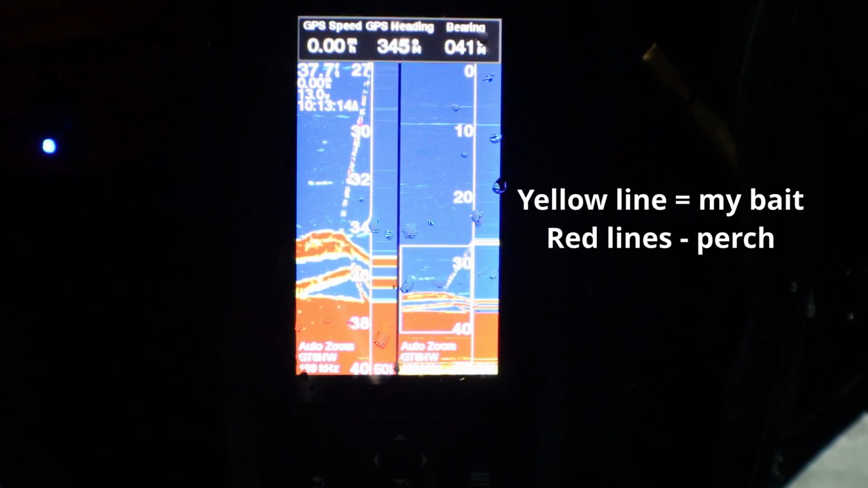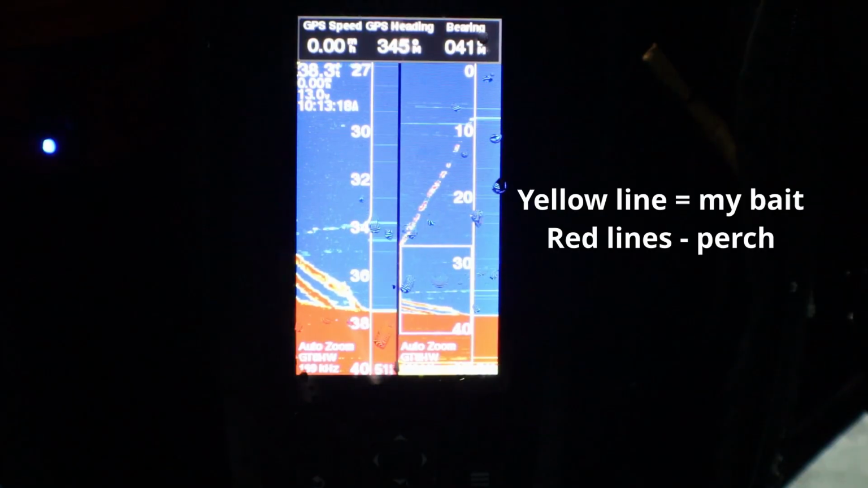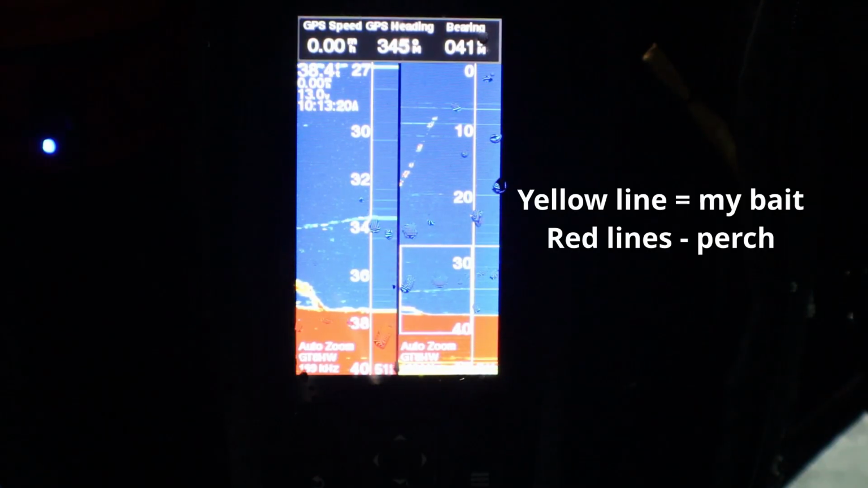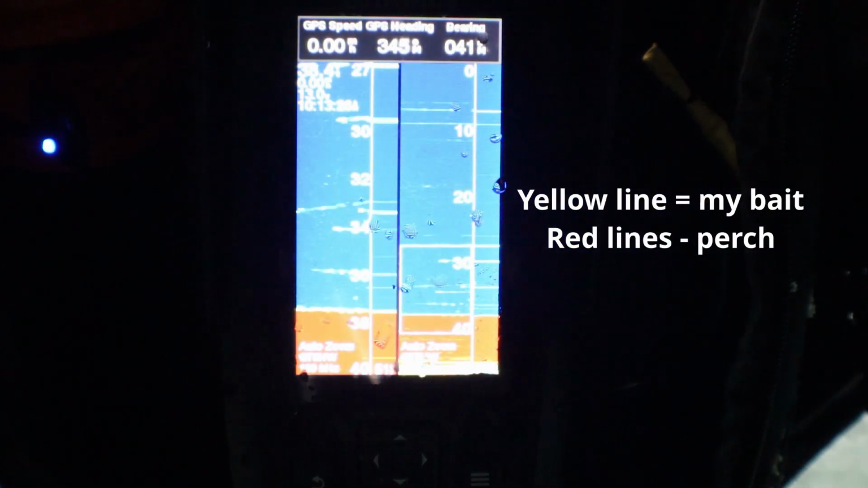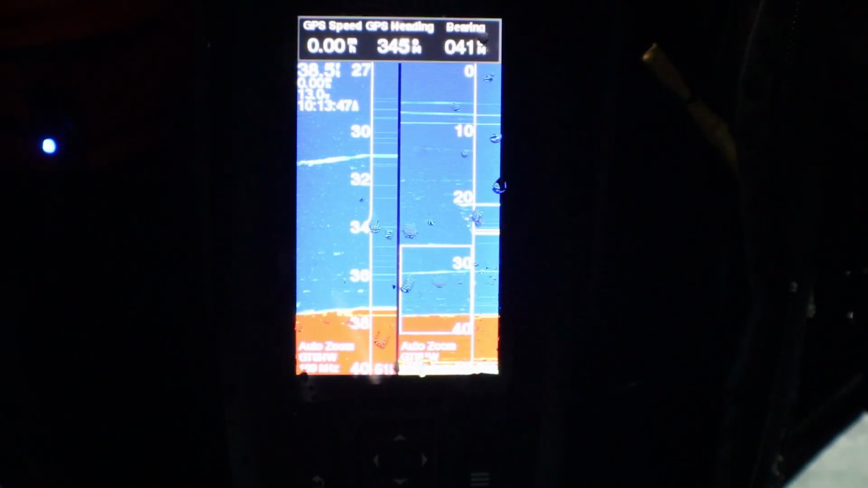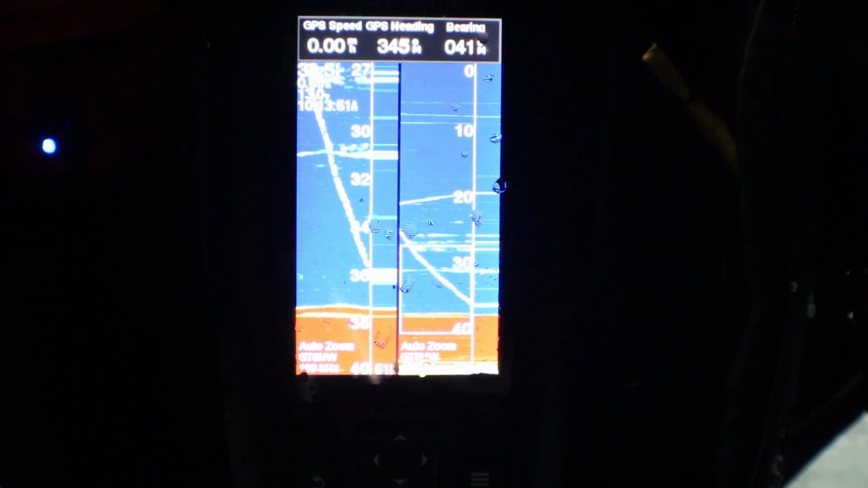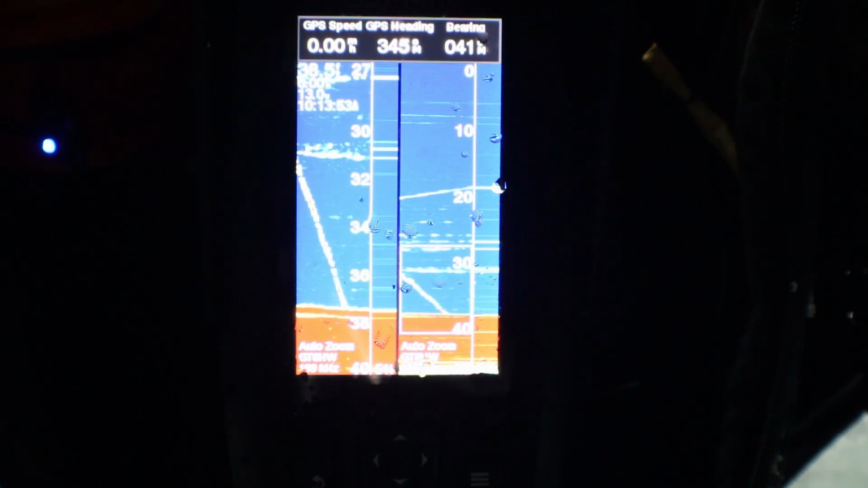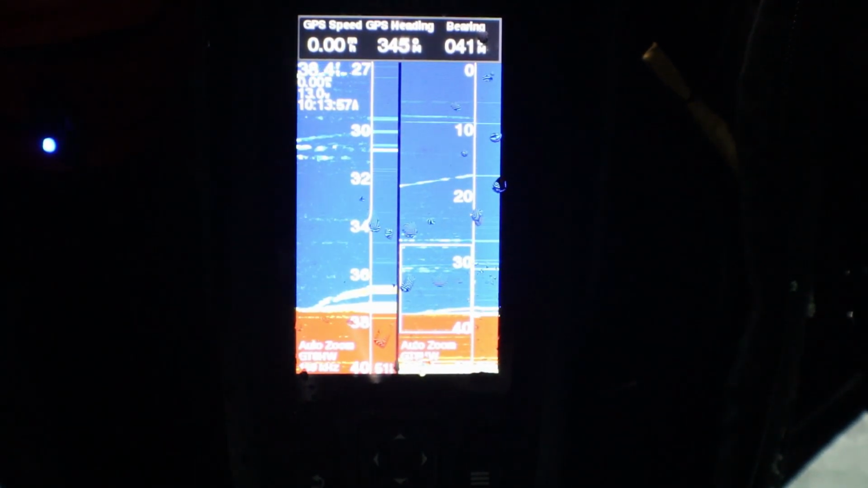Fish on. Yep. So these perch are stacked on the bottom. You see they just go right to the bottom, and as soon as I would drop down, they'd be back there. Wow. That was freaking cool. I was going to change up some settings and was trying to explain some stuff to you guys, and then Fish Palooza. So let's get this thing back in focus here.